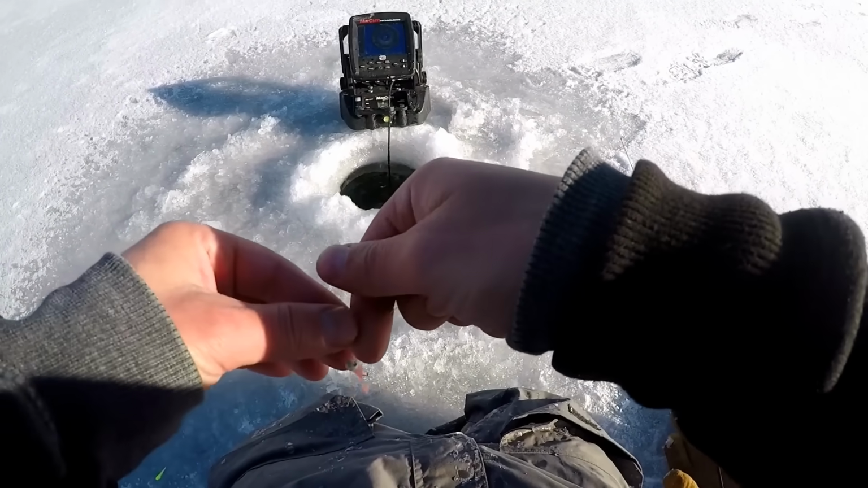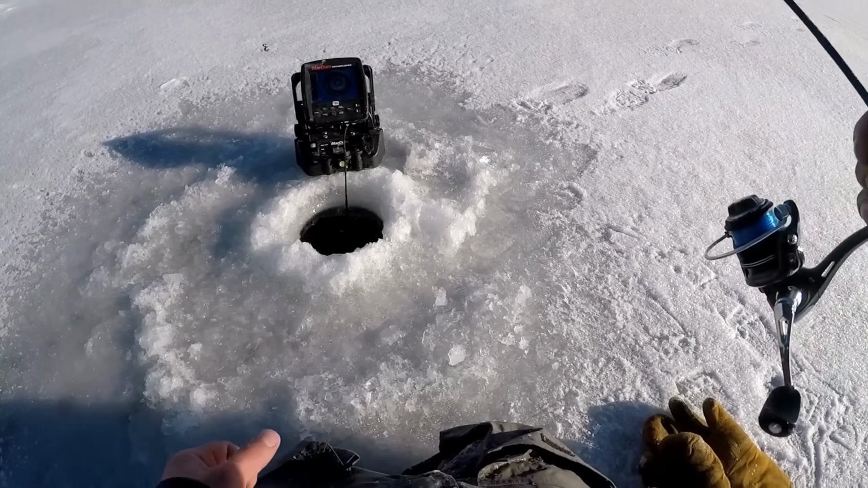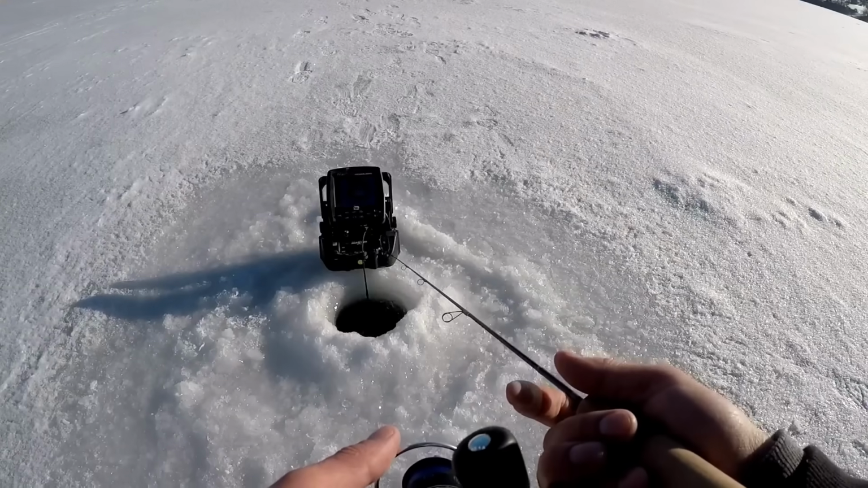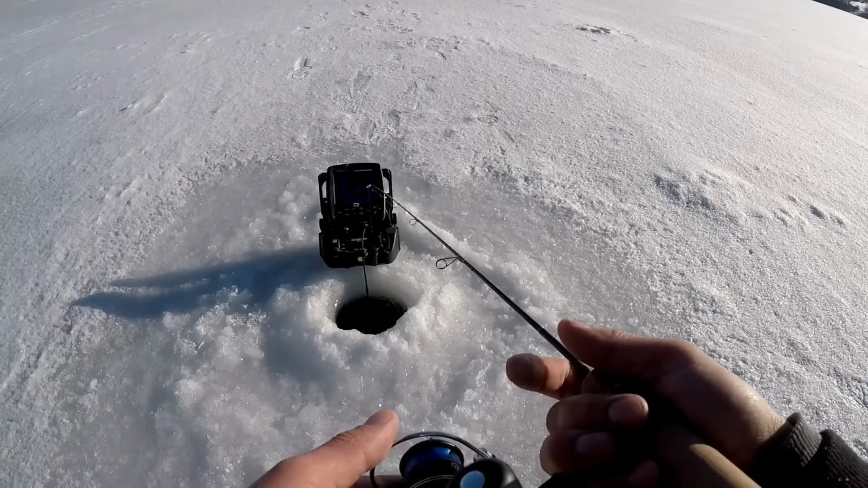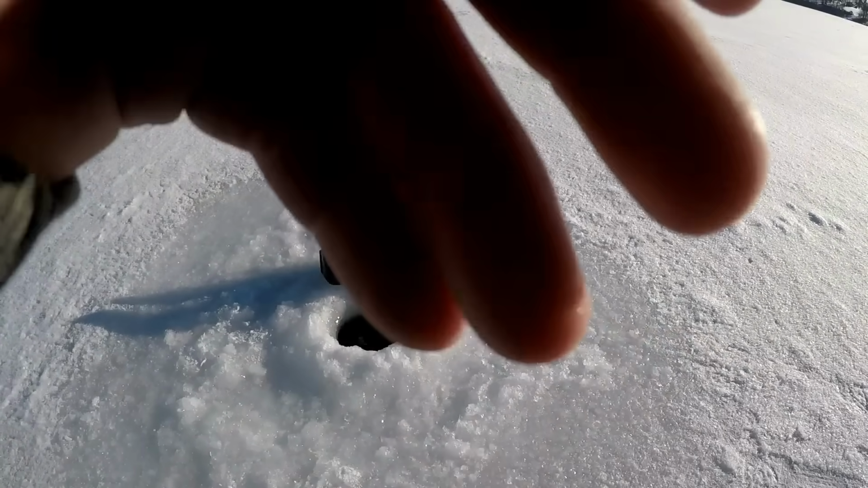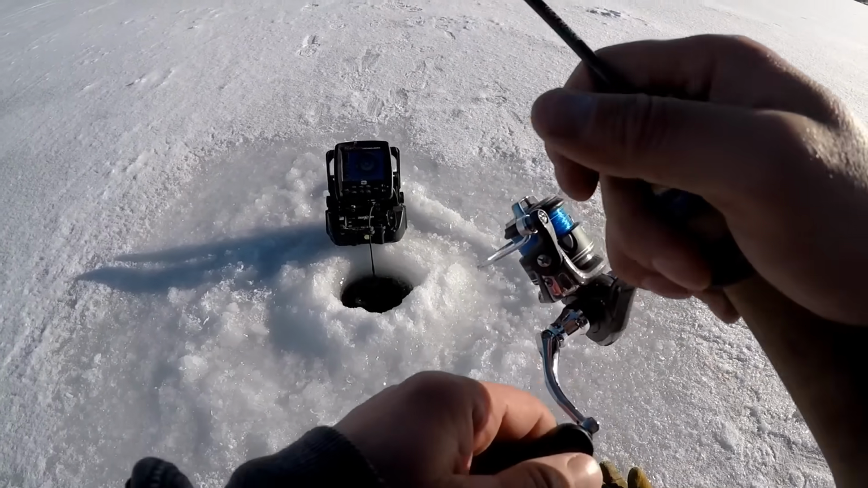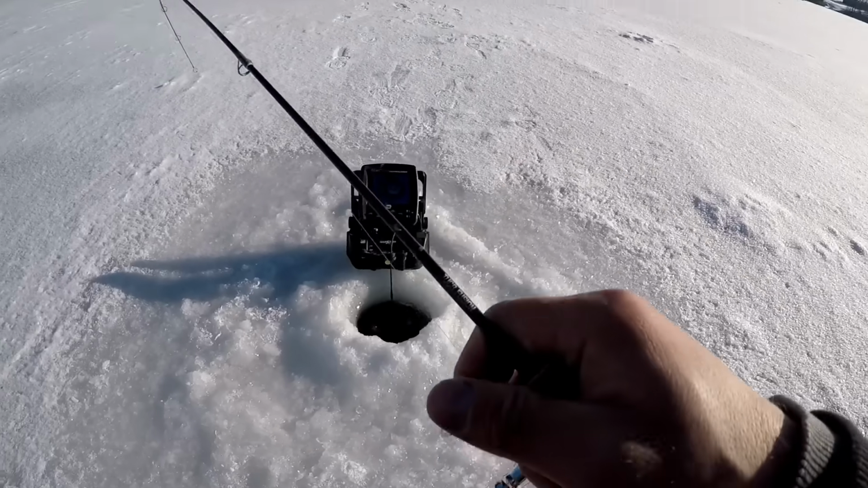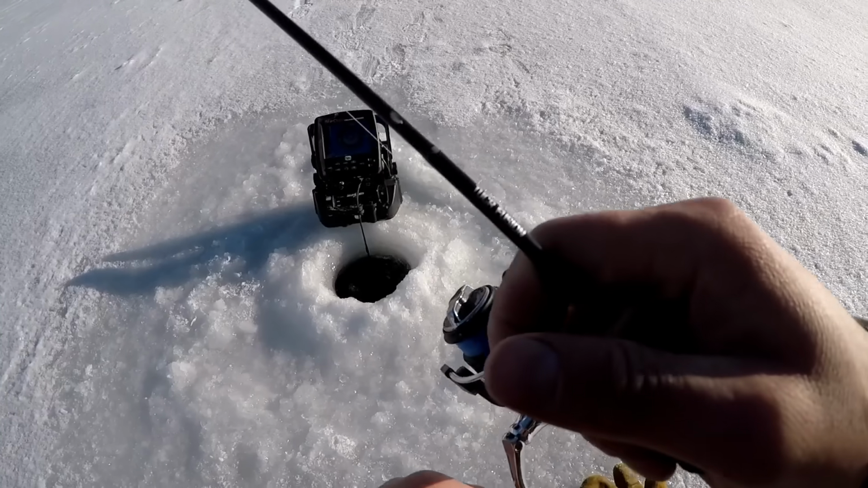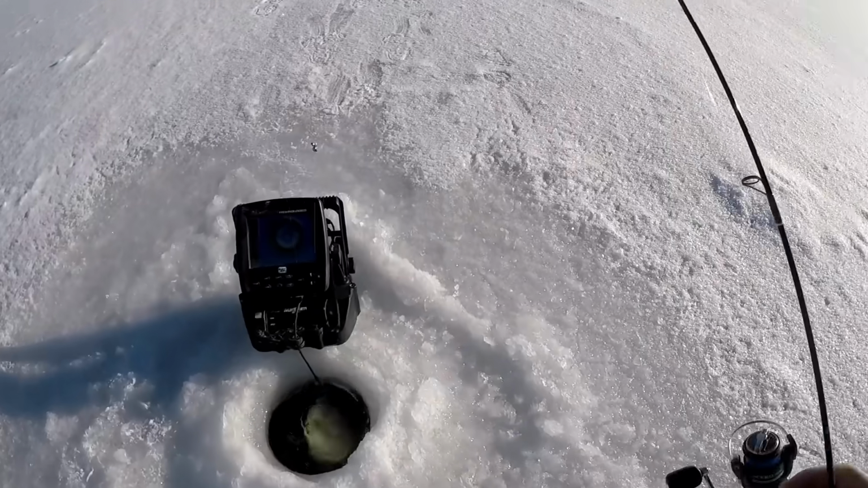Alright, I'm going ghetto now. I just chopped the end off of a Trigger X tail to get something to mimic that minnow that I had on. There's a crappie. There's a crappie. Fish too. There, oh yeah. It's a nice fish.